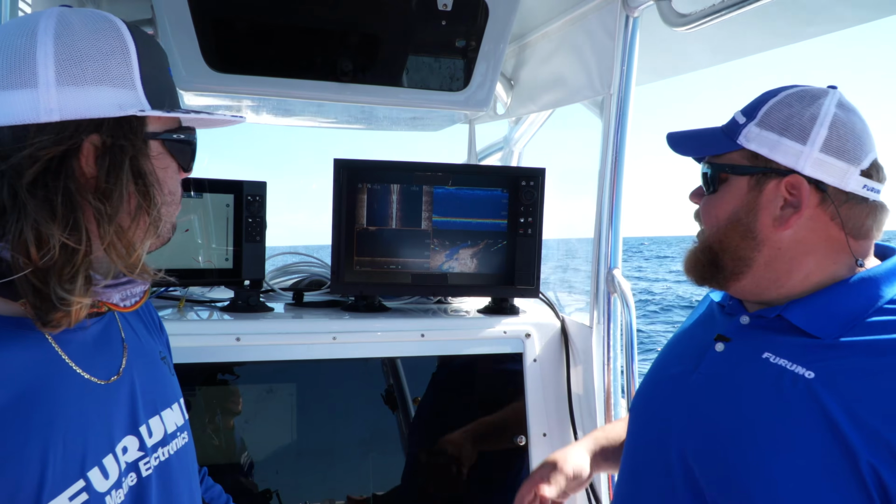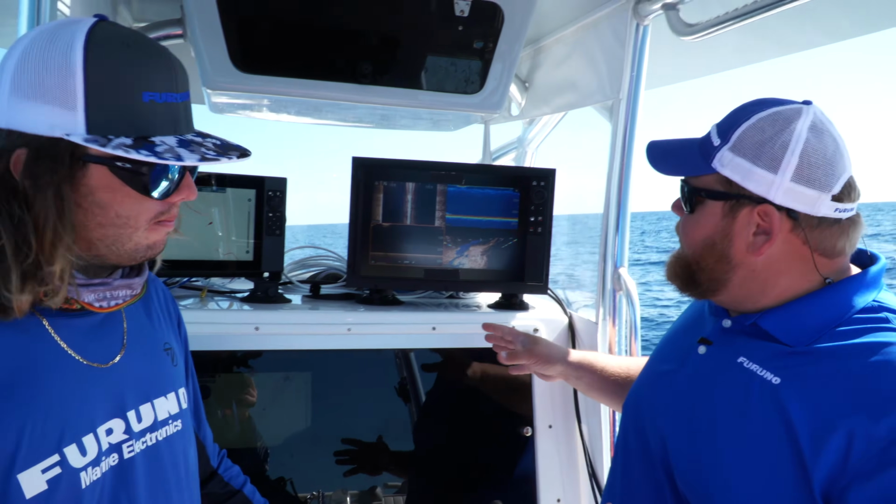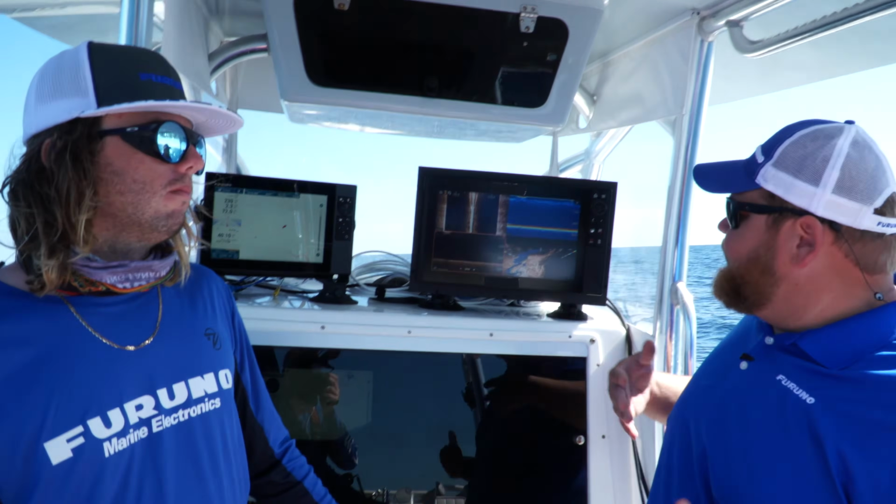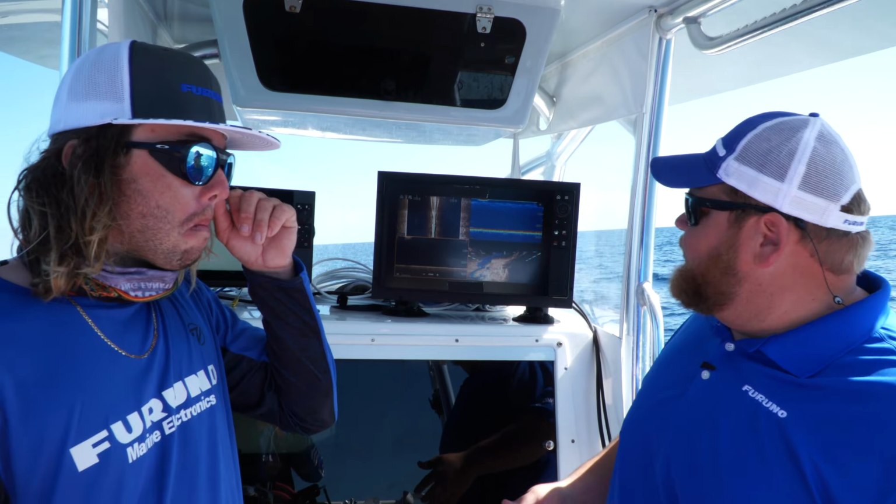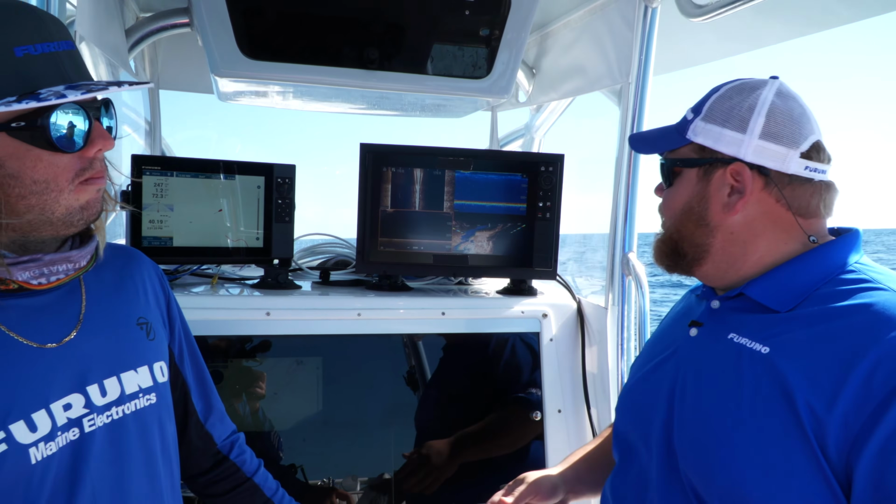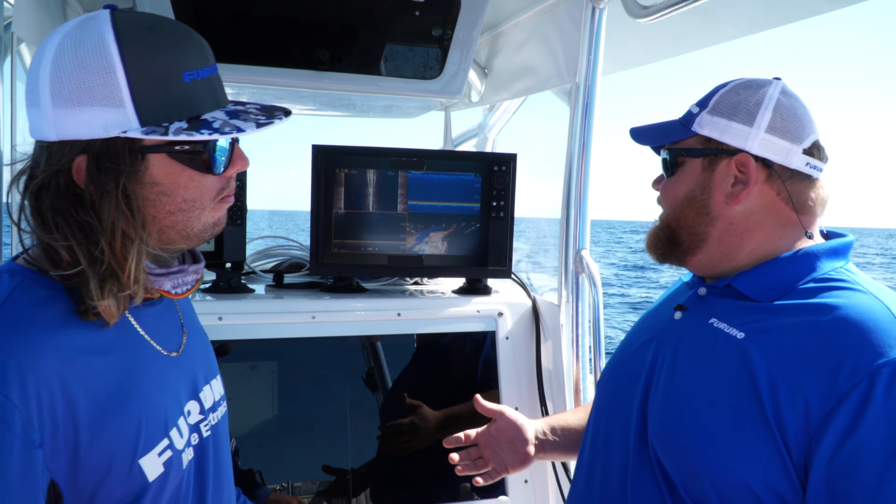Yeah, like Cam said, we're in about 250 feet of water. This may be getting to about the top end of the depth range that this is good for. We tested it earlier in real deep, about 500 feet, and we didn't really see much. Out here at this 250 foot mark, we're starting to get a little bit more detail, but not quite the detail that you would really need to find fish.